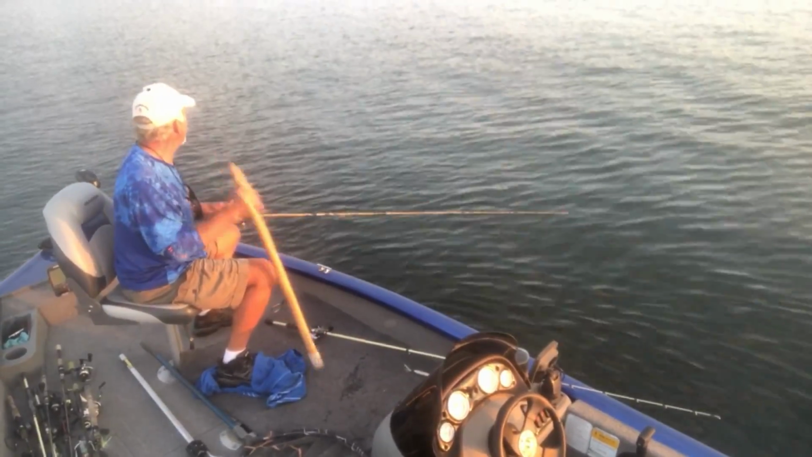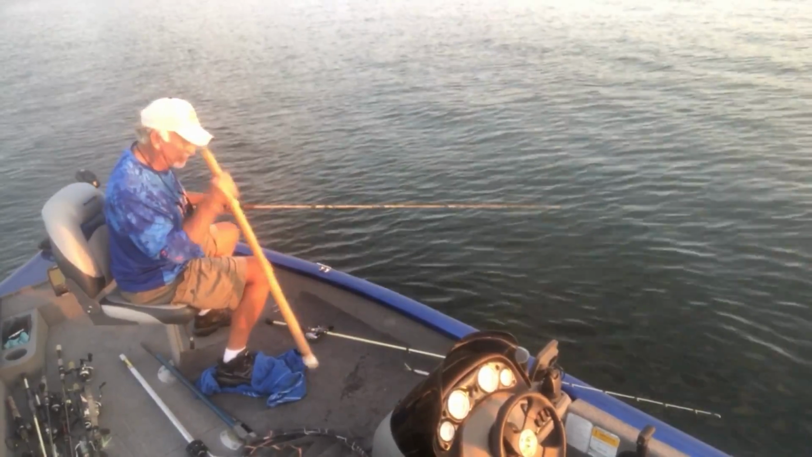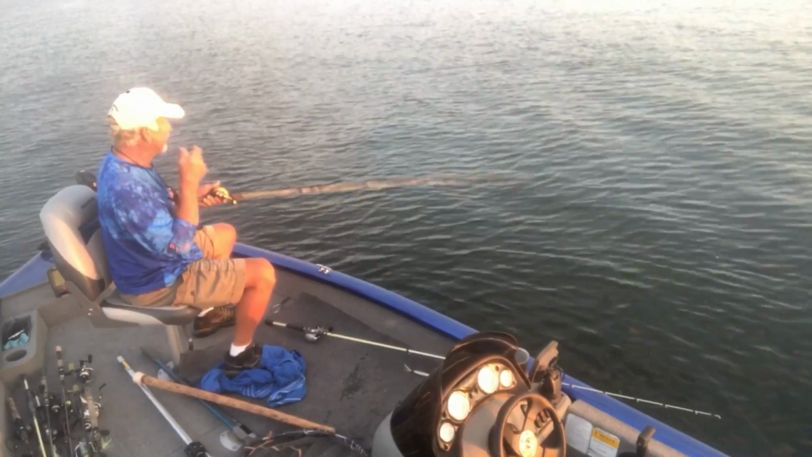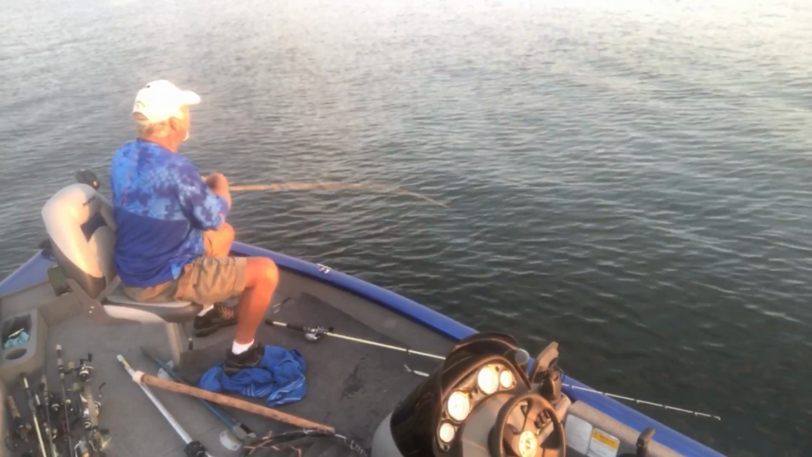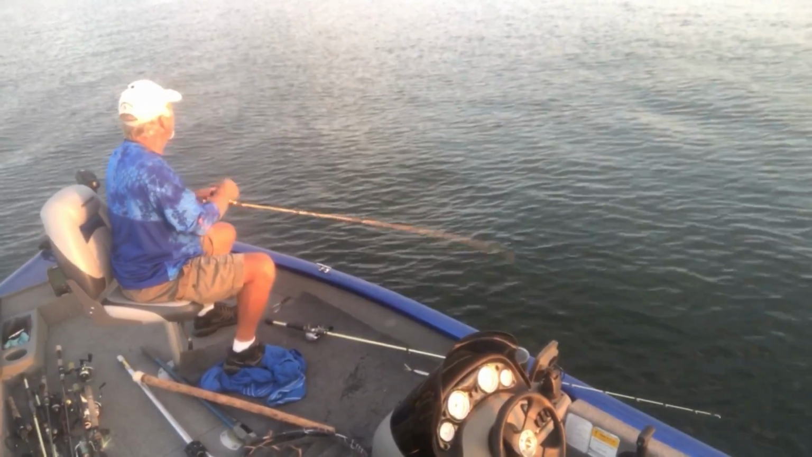Them big ones might be right in there in the shallow water, and they run these funnels up, these valleys up, till they get up to the end, about 30 foot of water, and then they come back. They feed back and forth in here, and you never know where they're going to be. I always like to start out here deeper, because I always catch a couple nice ones out here deeper.